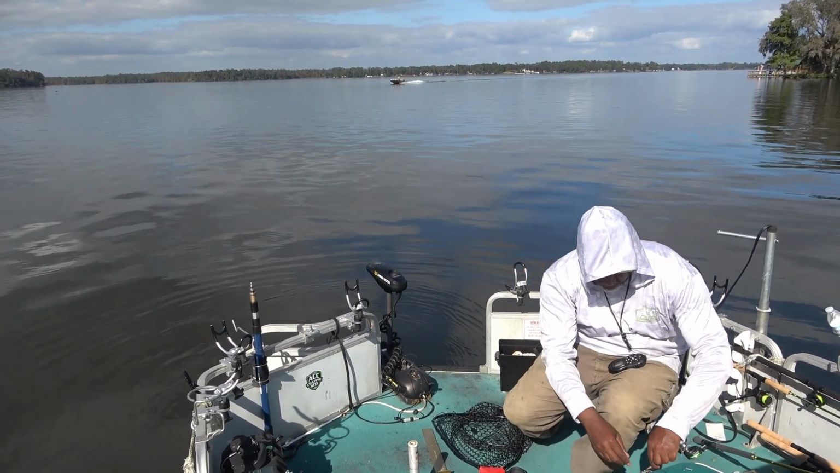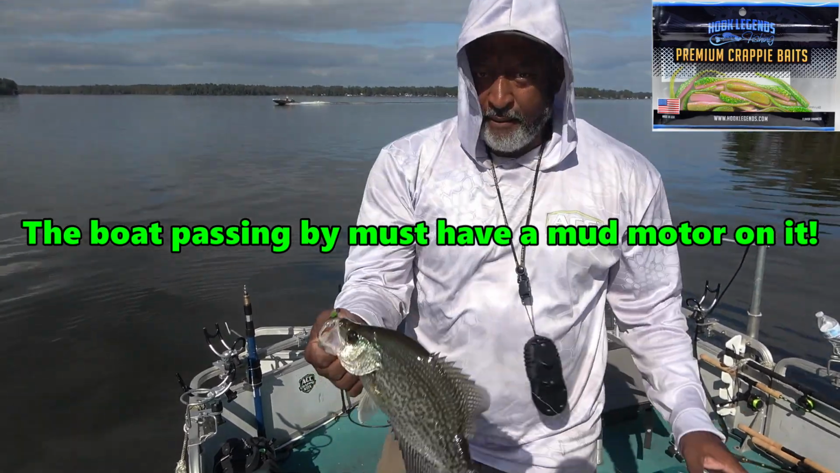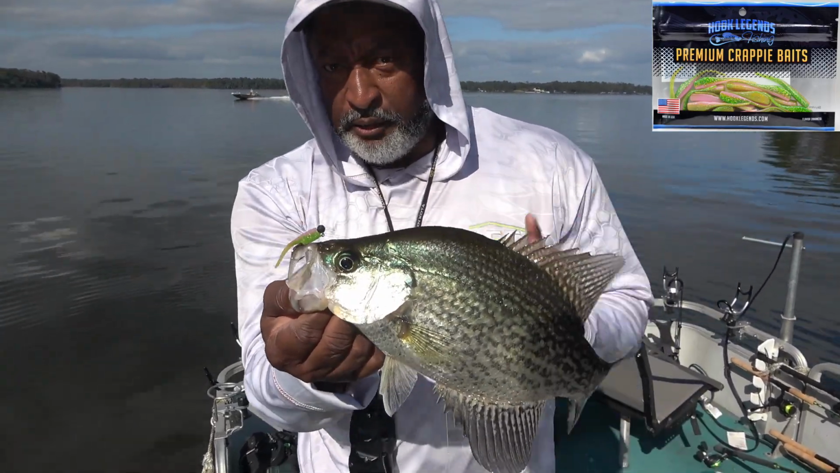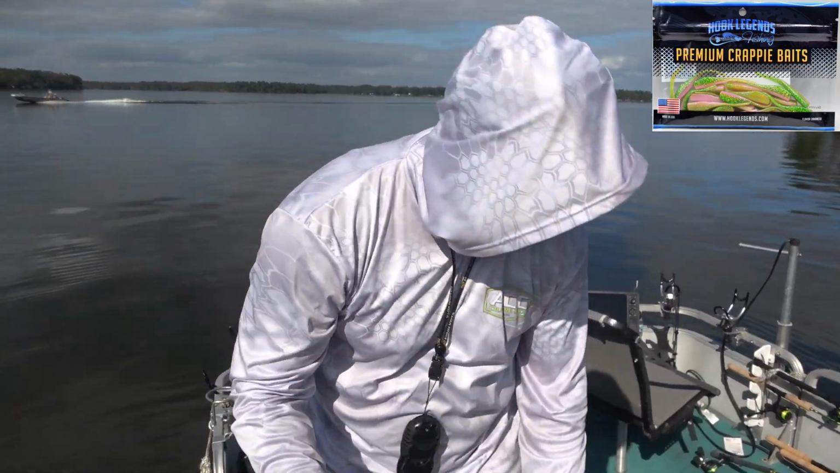That's gonna be a pretty decent fish. All right, guys, you see that? Now that's a pretty decent fish there. I'm gonna see if I can catch one or two more while I'm out here. Not bad, not bad.